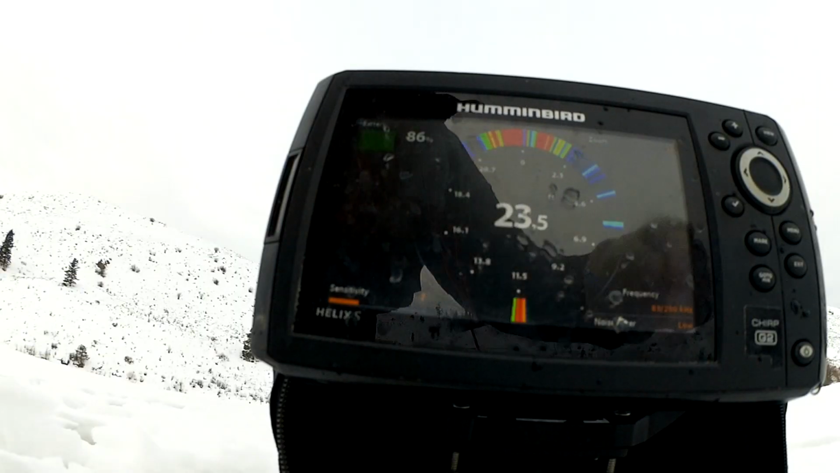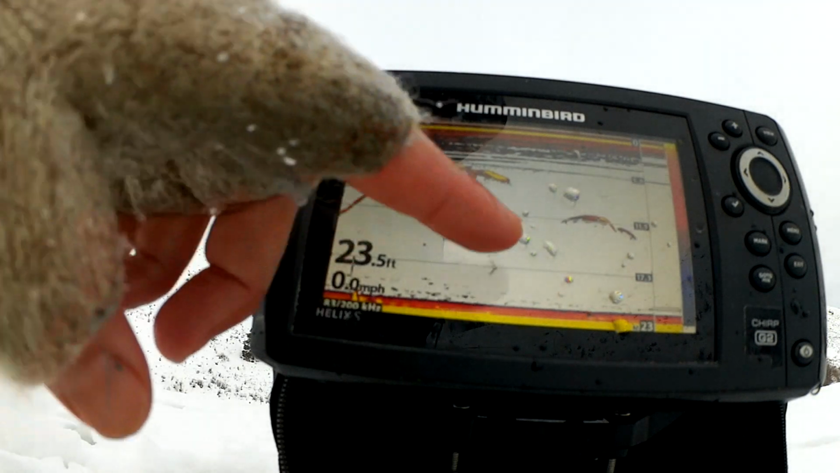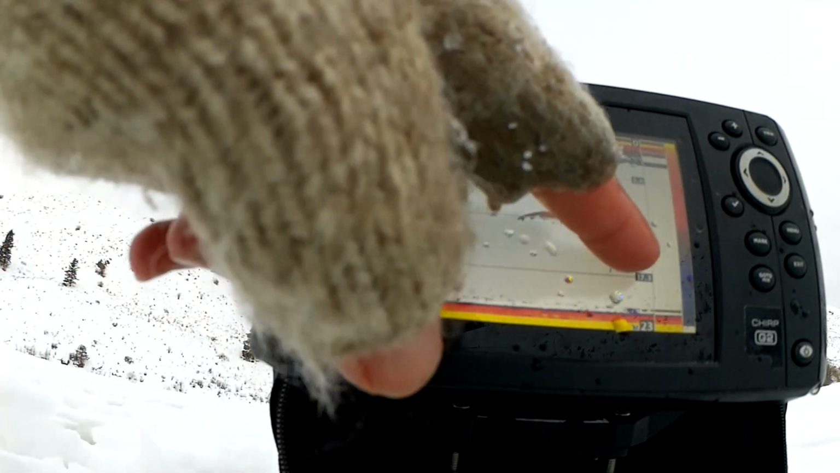Okay, so now we're going to try a different setting. There he goes, he's swimming to the bottom, he just disappeared. We're actually going to go to a traditional sonar. What I like about this is it gives you the history. So here's actually me jigging, bringing that fish up, fighting it. There it is, releasing and disappearing.